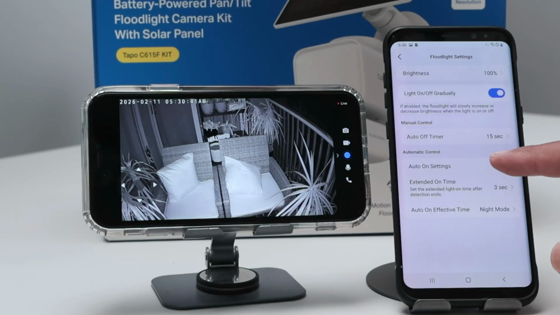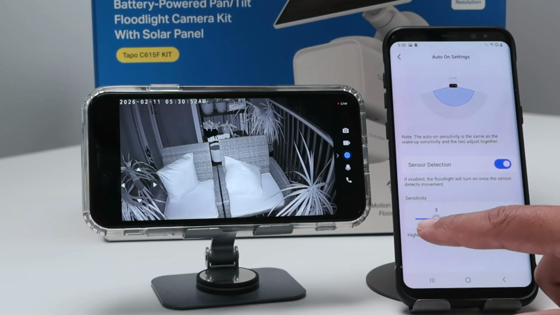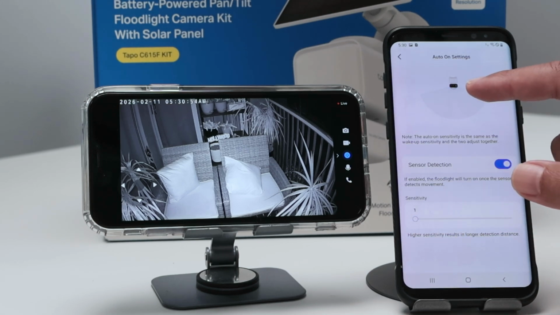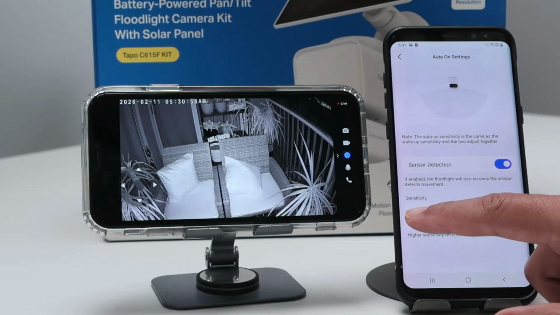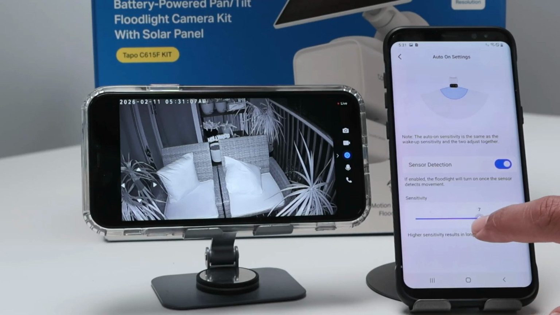And here see the auto on settings as well. Basically here is the distance. Let's say somebody is approaching your camera, your home, and here you can just control the distance for the detection. You see here the graph shows the person needs to be pretty close to the camera. And when you increase the sensitivity, you see that it goes further away, right? There we go. It's a nice graph to show what's going on, okay?